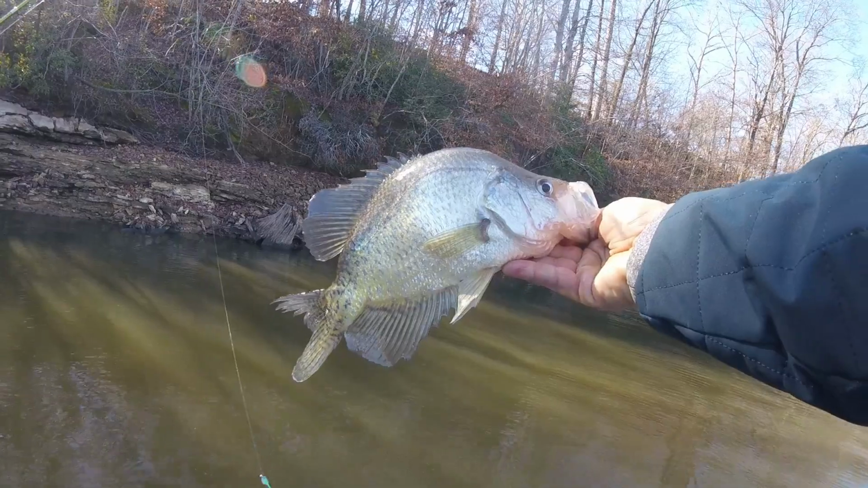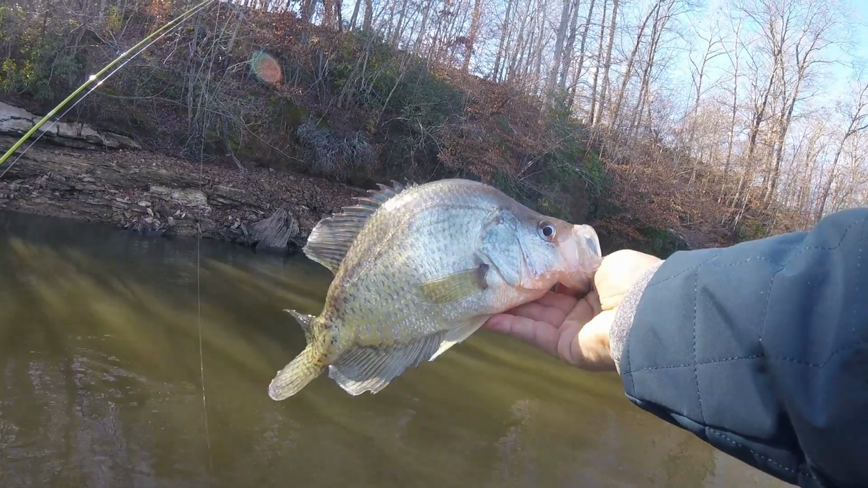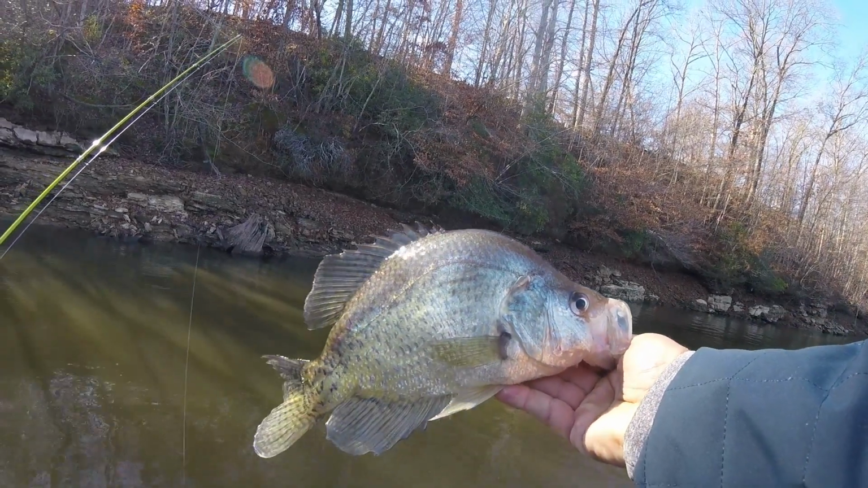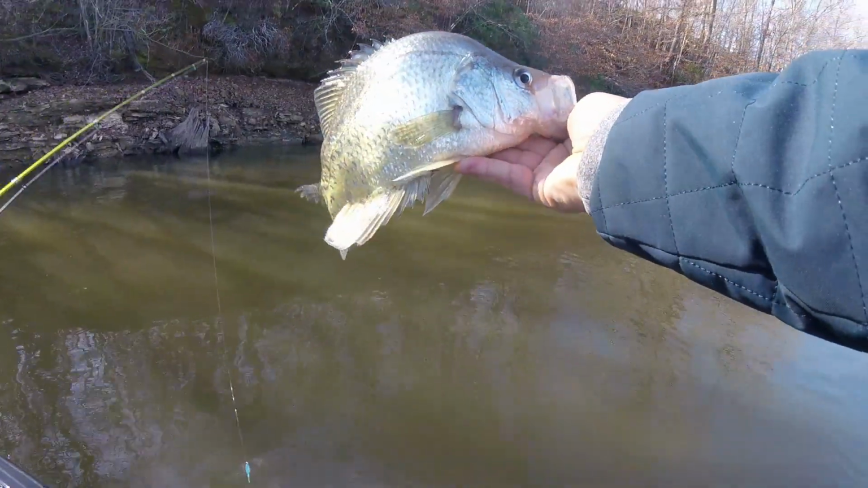Black nose. We could see them on the trunk of the tree right there. And they are sitting right on it and right up under it. And I just kind of old schooled it and watched my line. Let's let her go.